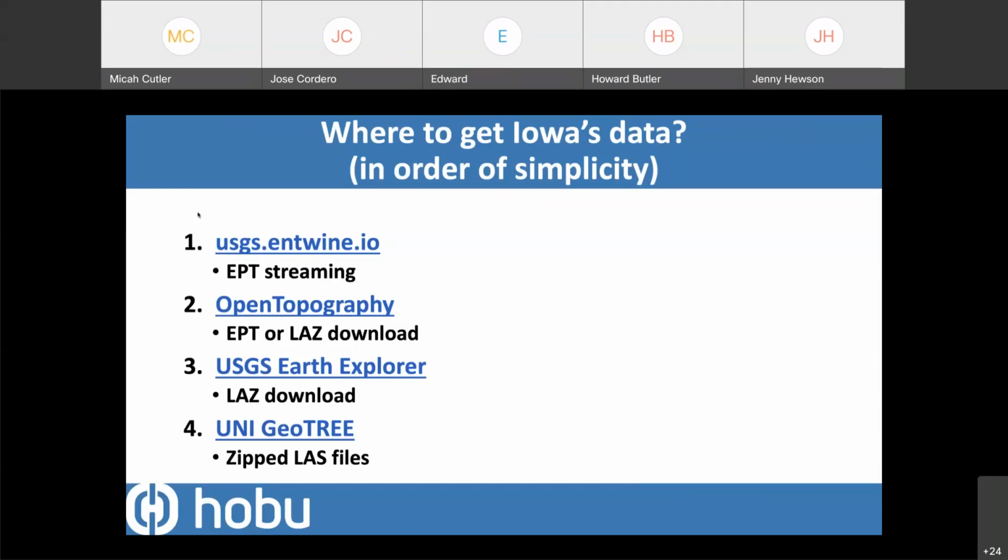Open Topography is another great place to access Iowa's LiDAR. So Open Topography connects to this USGS data set, but it provides tools for you to do things like elevation modeling, processing, filtering, activities like that. And so you can create a login in Open Topography and participate there.